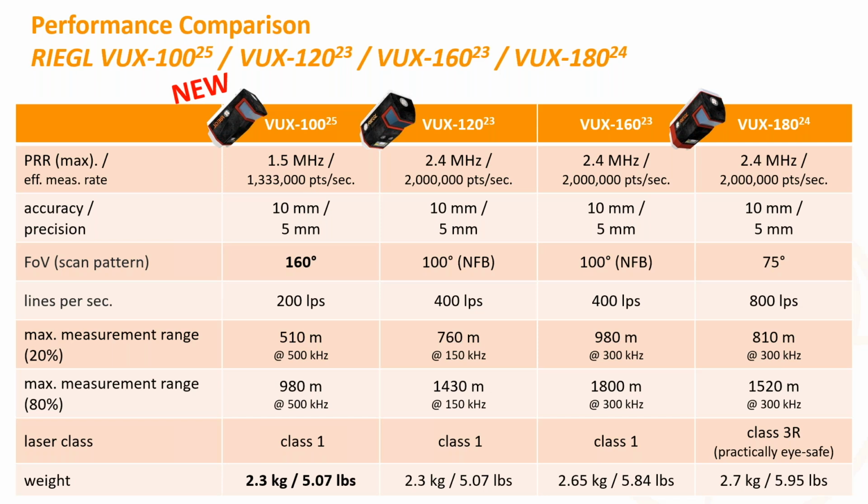UAV system. For those that are looking for higher rep rate, increased laser penetration into dense canopies, looking for longer range for integration on not only a UAV, but flying higher, possibly integrating it onto a manned aircraft installation, that's when you're looking at the higher VUX units. But with the new VUX 100, we're finding that sweet spot for high accuracy and small form factor.